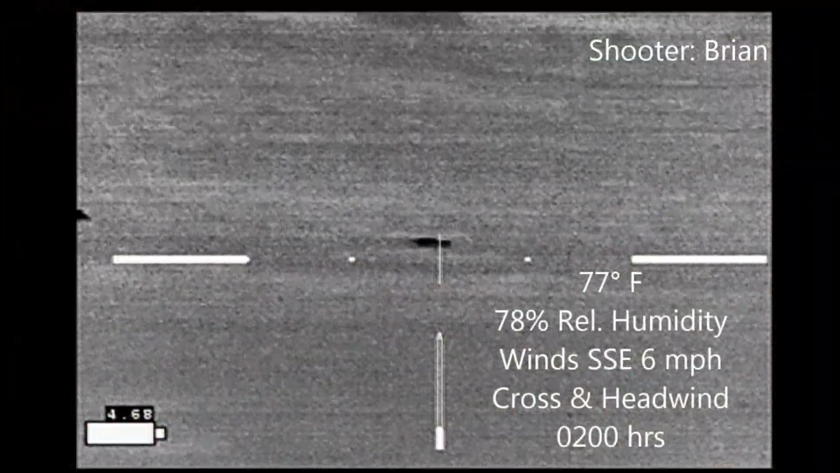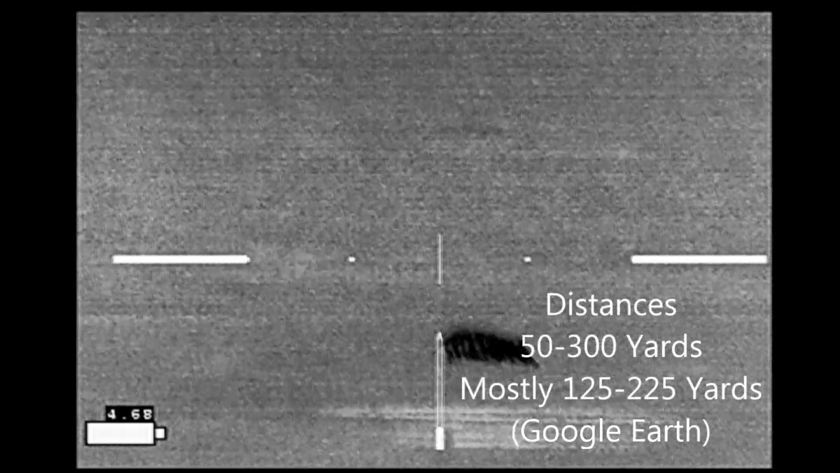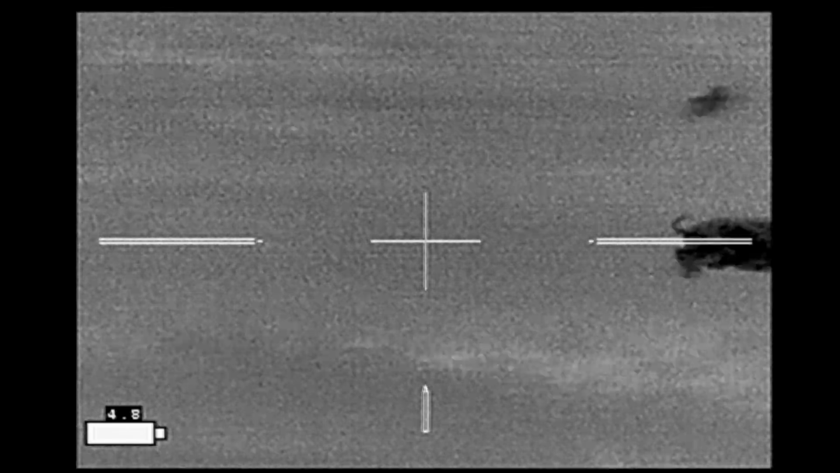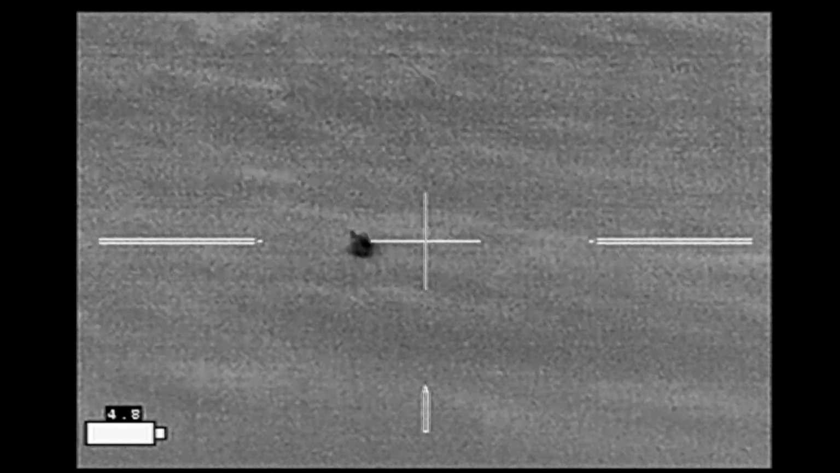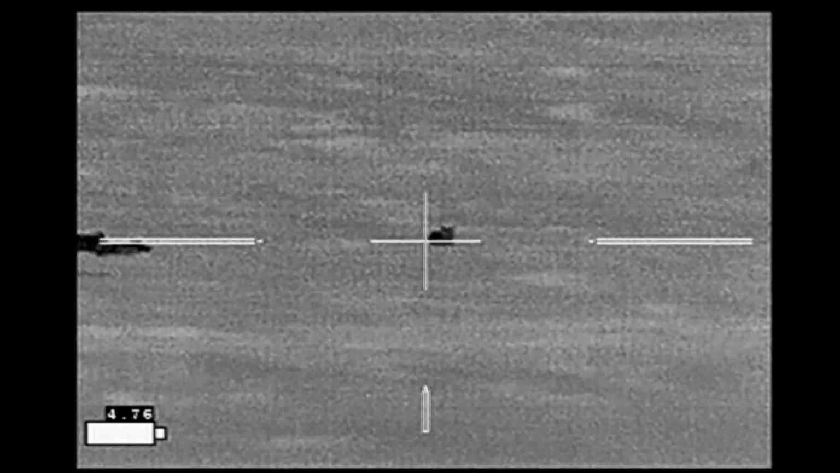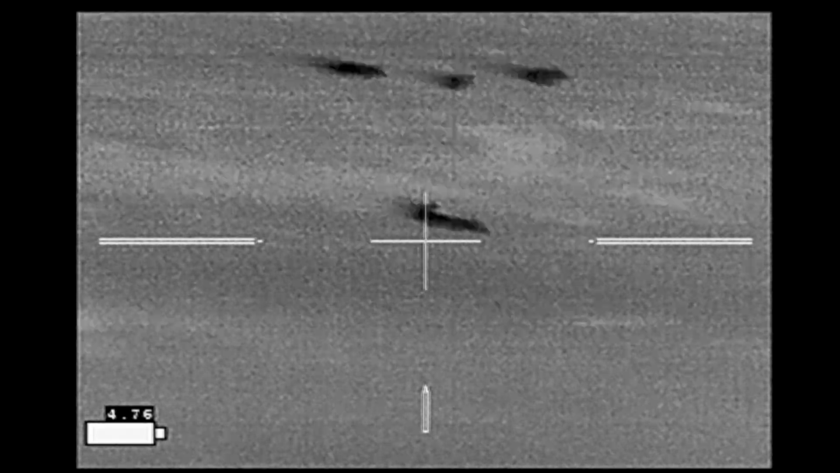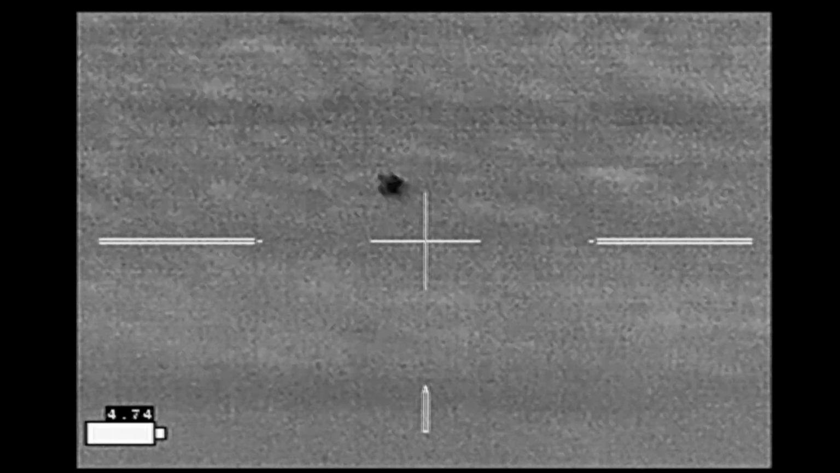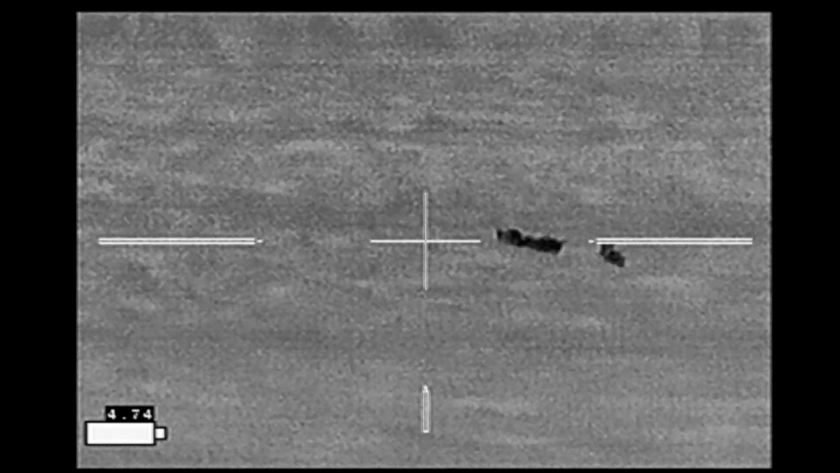The big group of the night came in this large field. We're at the hilltop looking down on the hogs. Distances varied greatly here from the start, where we were close, and shots opened up to greater and greater distances as time went by. That sounded good.